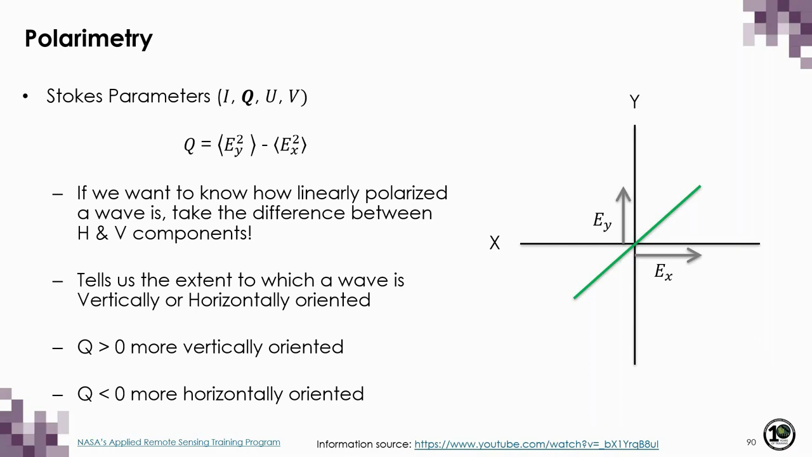Q is the second Stokes parameter, and it's useful if we want to know how linearly polarized the wave is. What we do is just take the difference between the horizontal and vertical components, and this tells us the extent to which the wave is vertically or horizontally oriented. When values for Q are greater than 0, this indicates more vertical orientation, and when values are less than 0, it indicates more horizontal orientation.